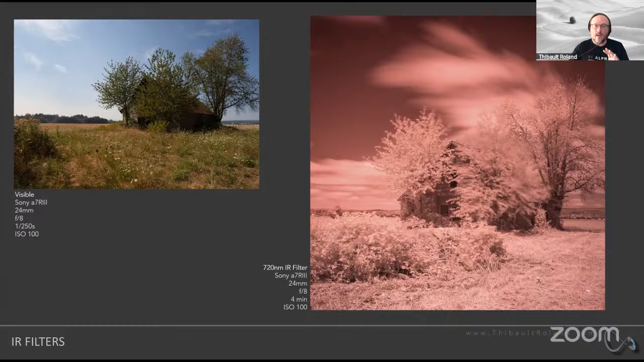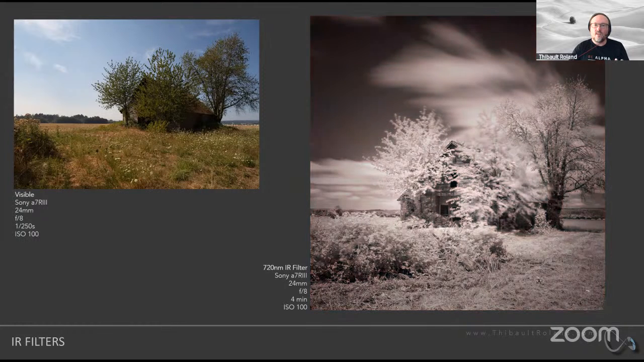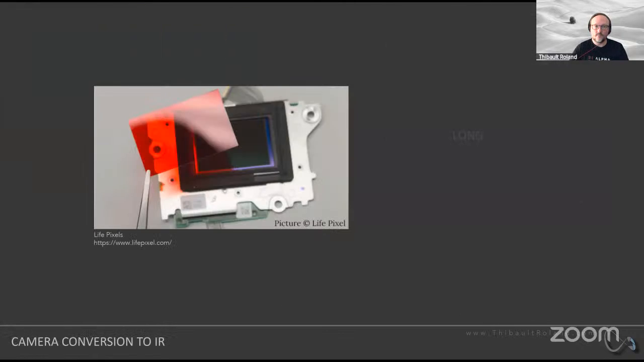So it absolutely will work. If I turn this picture to black and white, you can see how now I have the foliage that's showing as being very, very bright. So you're seeing exactly what you would be expecting from capturing an image in infrared here with those filters.